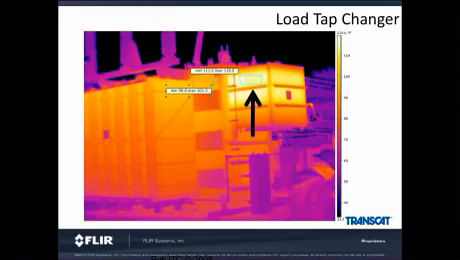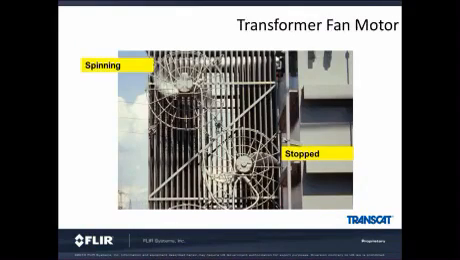and this tool on the camera allows you to quickly ascertain what the max temperature is. This makes it easy to find out how hot your target actually is.